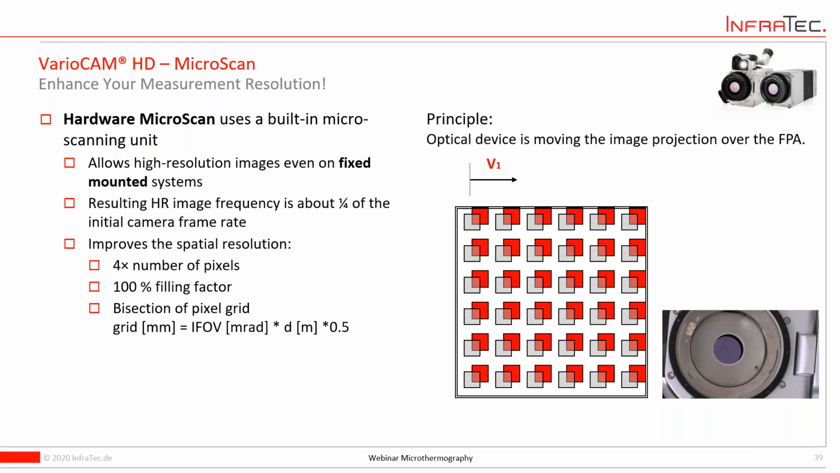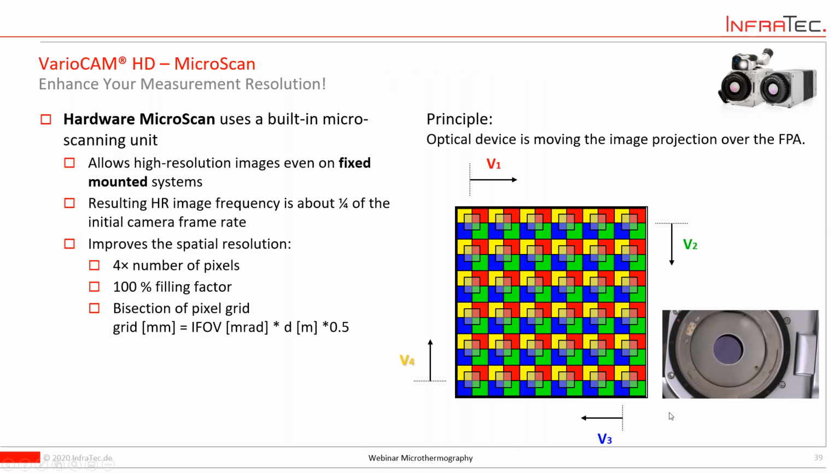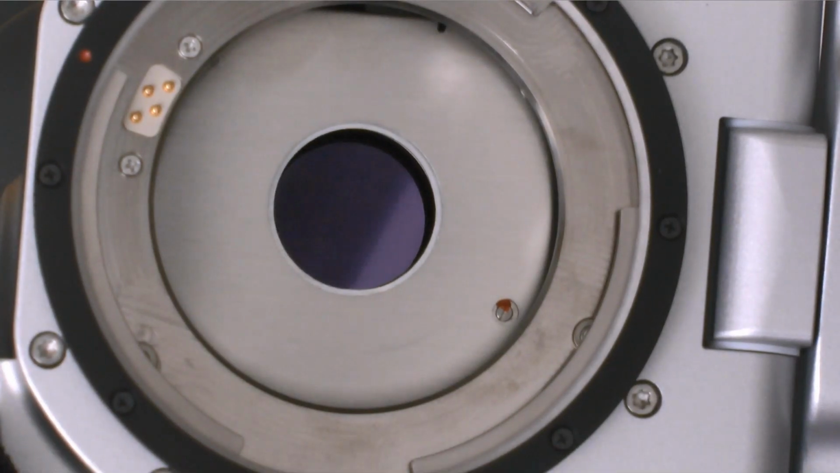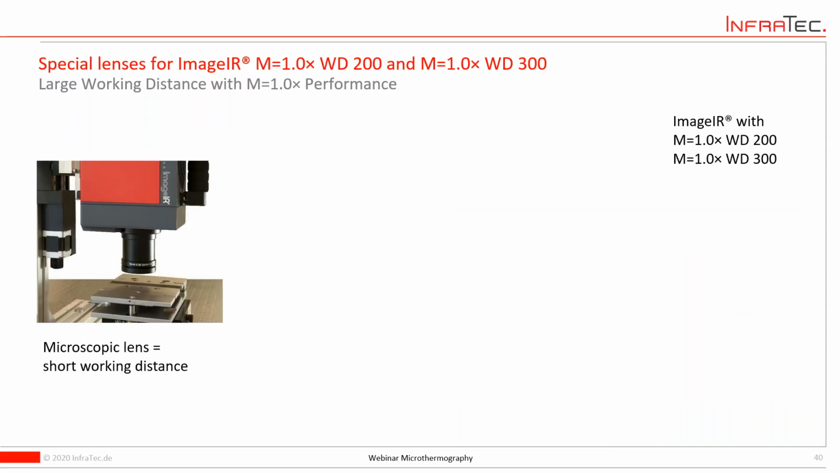So what we basically do, we shift the images and make 4 images in a row and then combine them. It looks more or less like this. And then, the video is not playing, but here you can see that it is really an active optomechanical technology that can be turned on and turned off to give you the possibility to add resolution to your images.